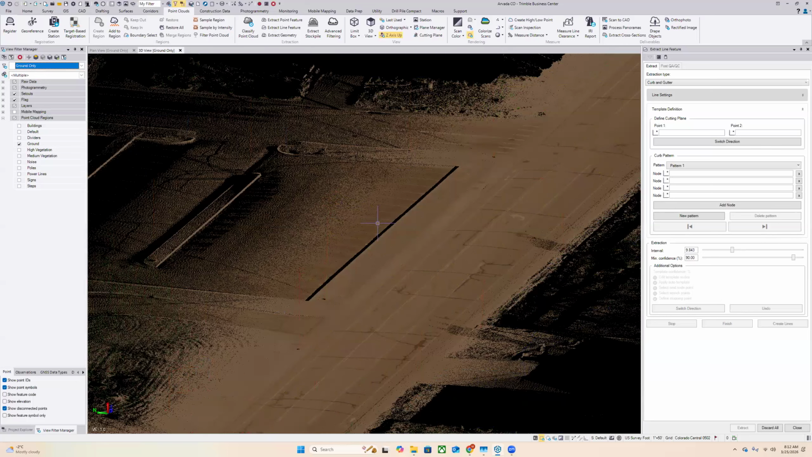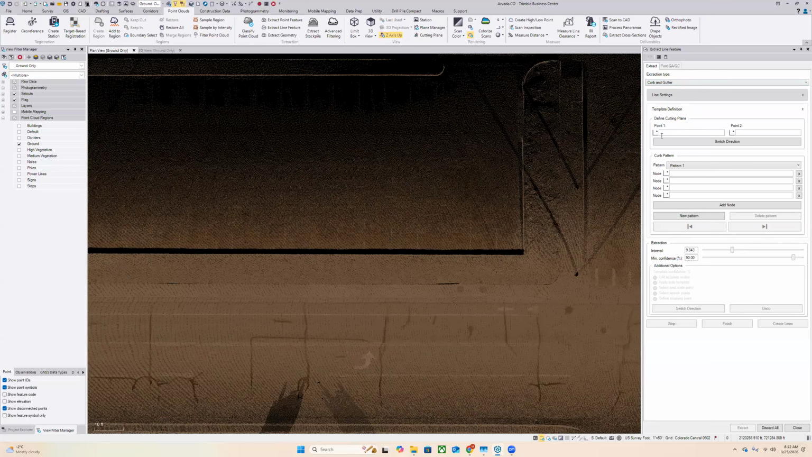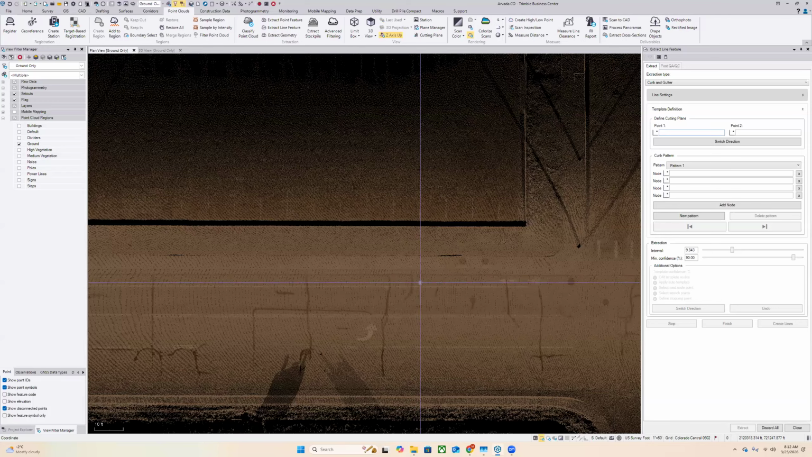With the extract line feature command open, which can be accessed again under the point clouds ribbon under extraction, we can select our curb and gutter extraction type. Next, we will define our template definition, specifically the cutting plane. For the cutting plane, you'll define 2 nodes or 2 points. One point can be on the road, for example, and one node will be on the sidewalk.